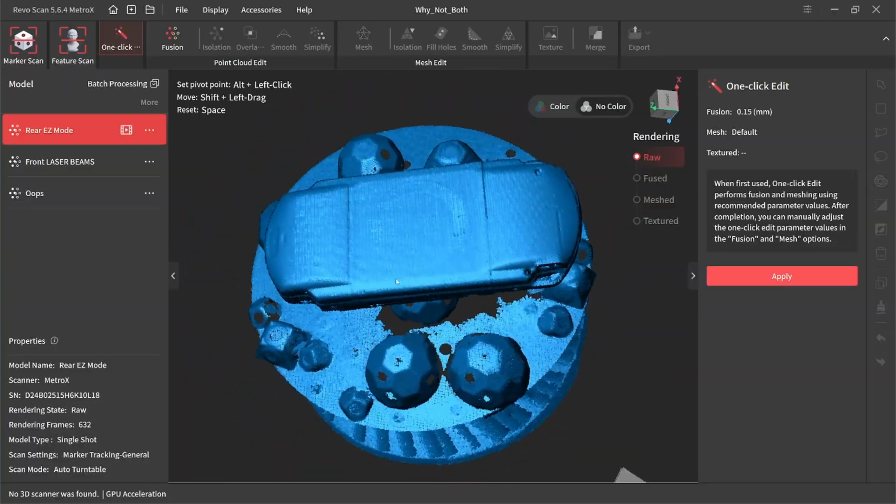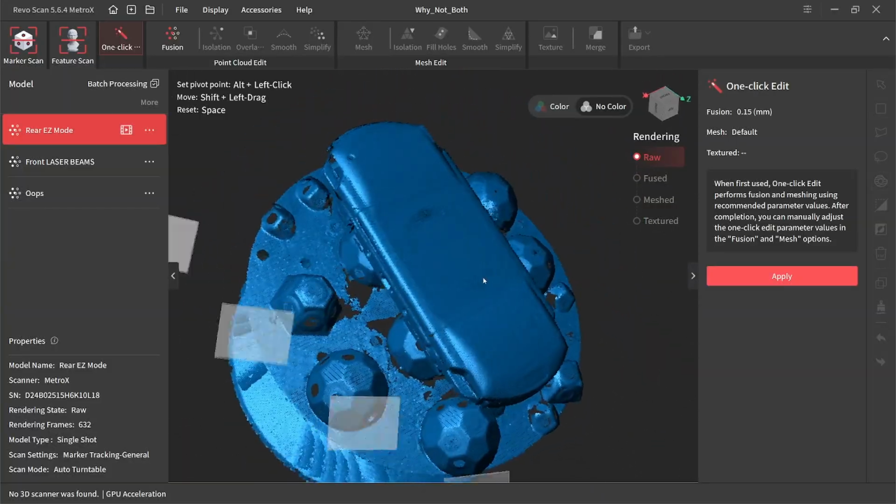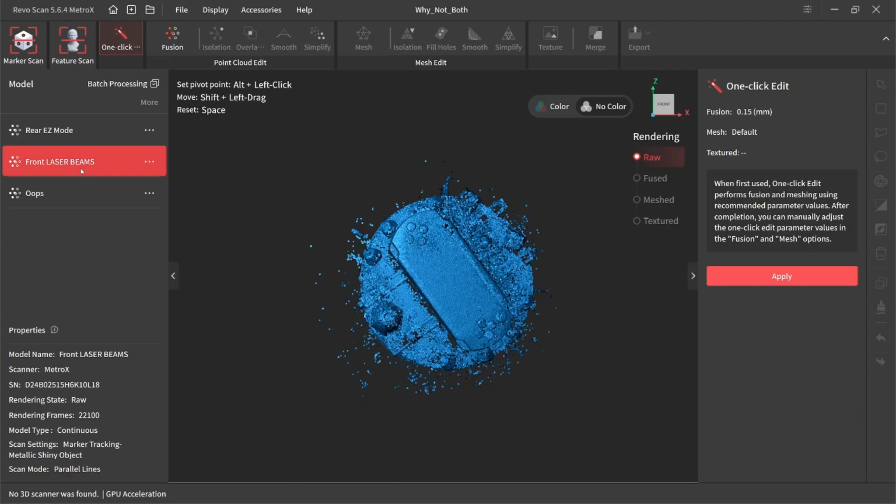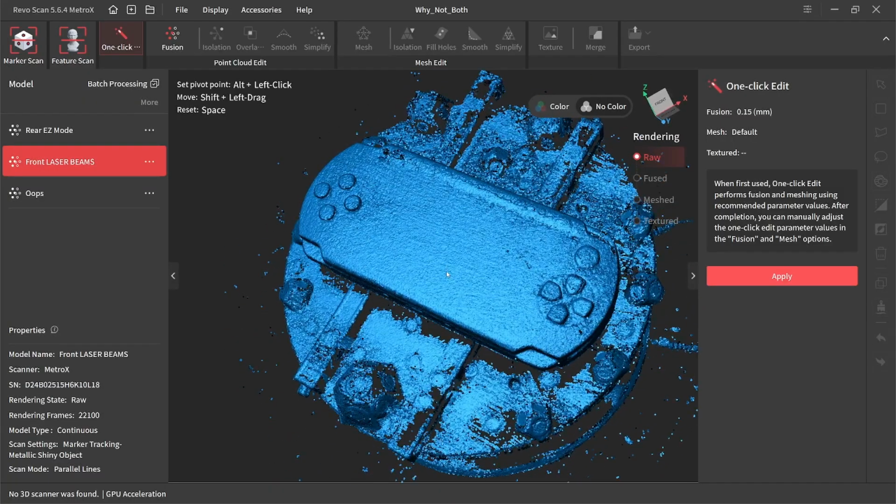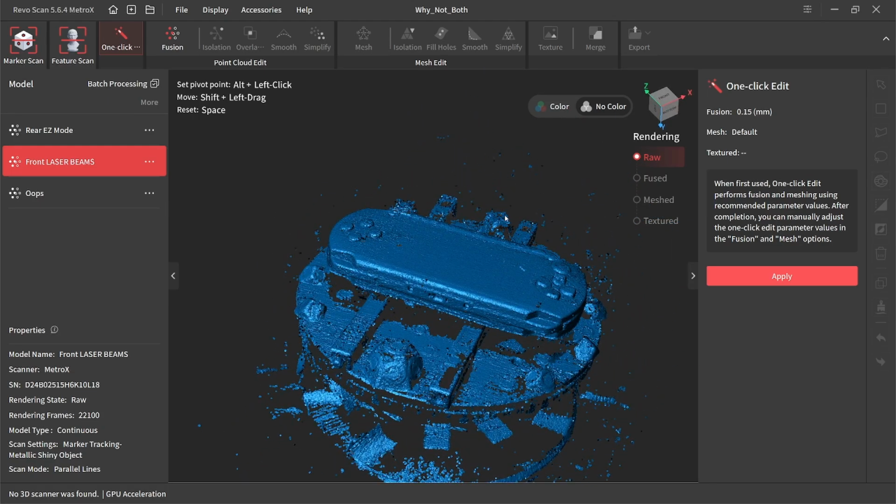Looking at the back panel here, you might have a fusion error. Come back to that. This is the laser scan, and raw laser scans always look rough. Don't let that ever freak you out. But this looks really good. I scanned it in metallic shiny object.